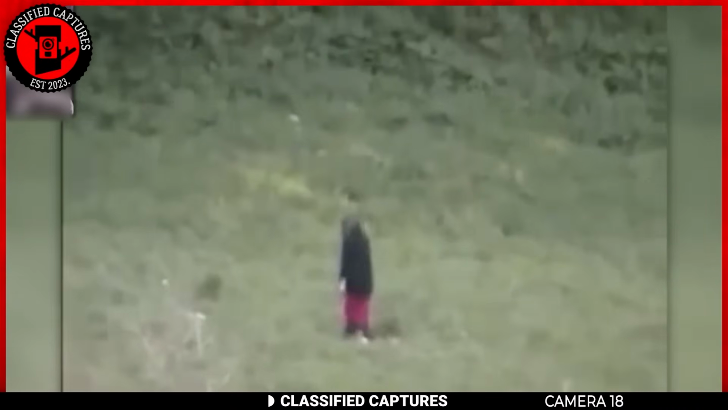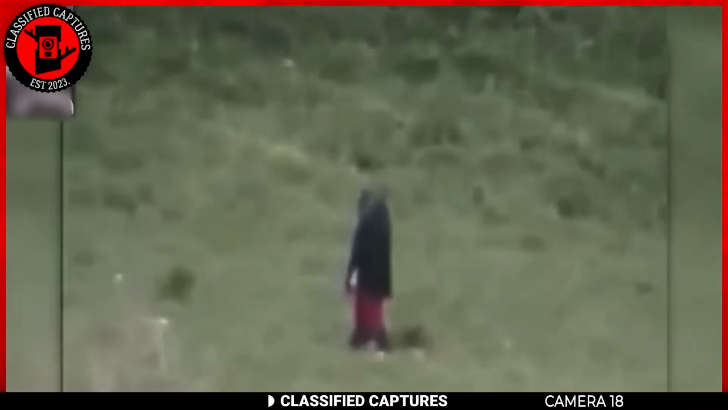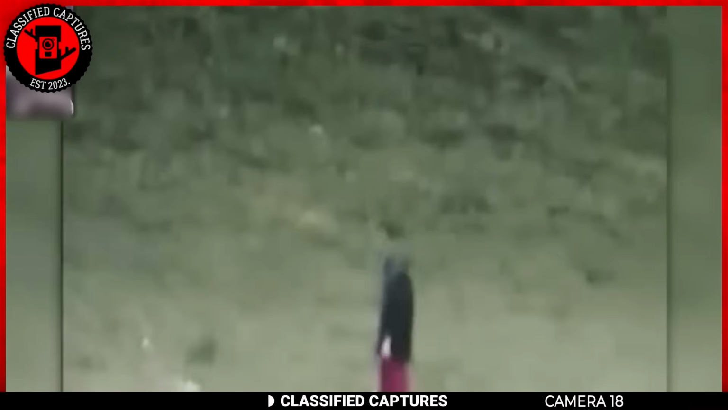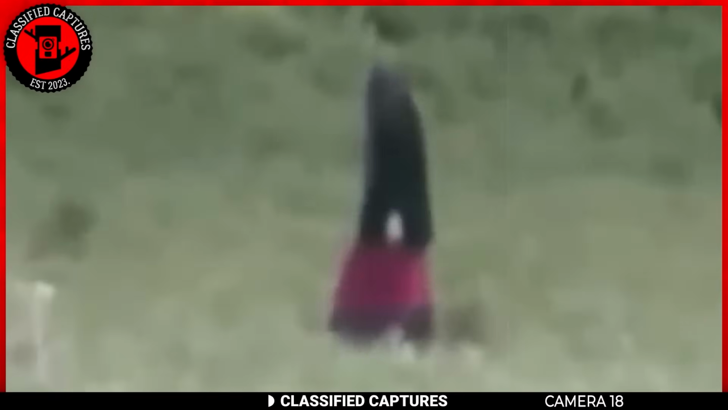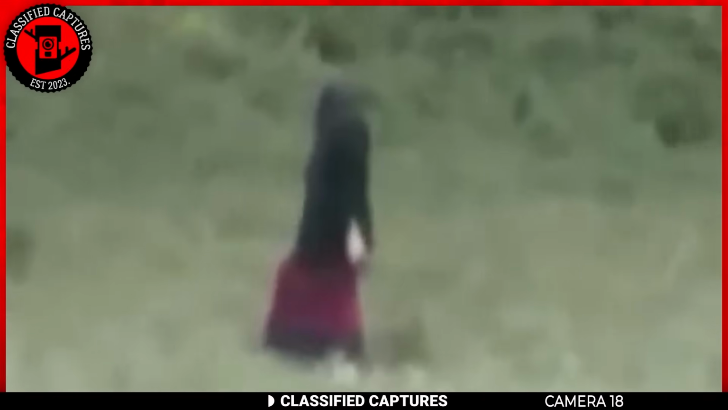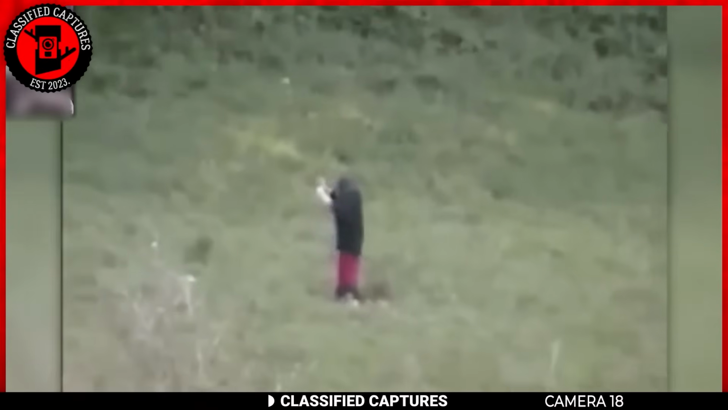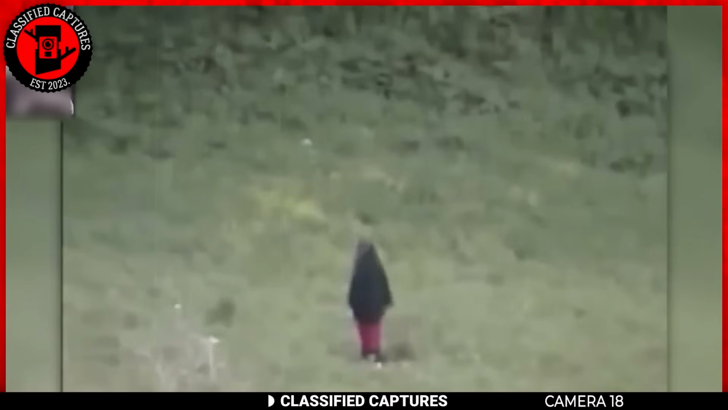In this intriguing video, a woman clad in a mysterious black top and a striking red floor-length skirt emerges in the midst of a vast open field. At first, she appears to be savoring solitude while making subtle, enigmatic gestures. However, the plot thickens as these gestures transform into a captivating dance or, as some suggest, a mysterious ritual.